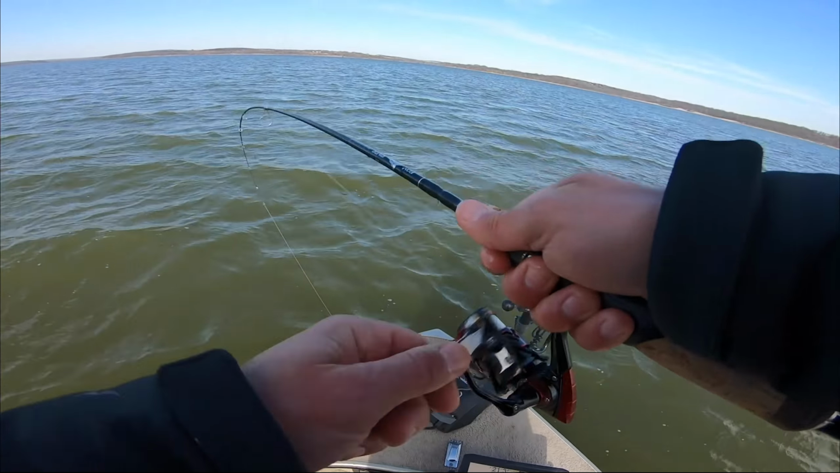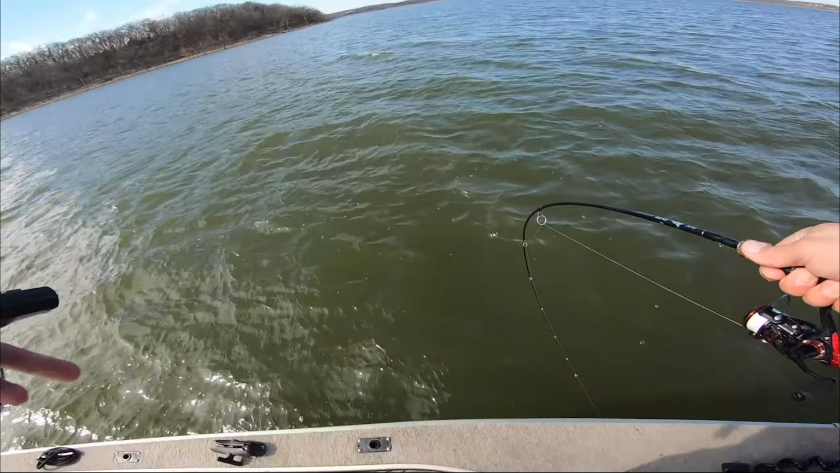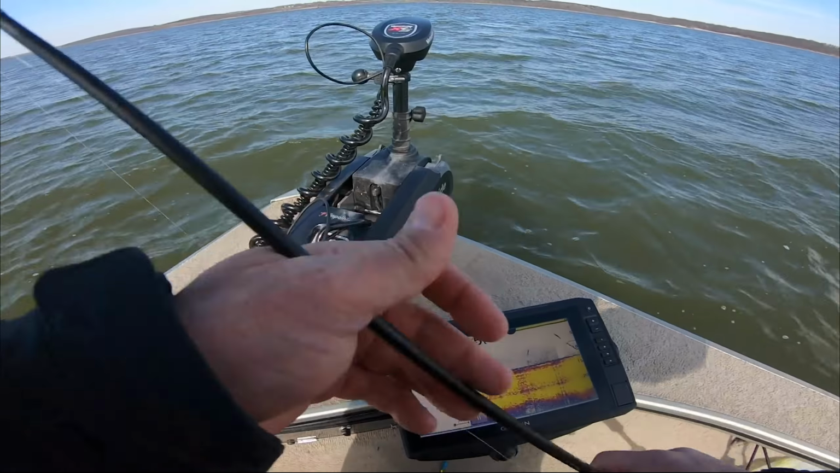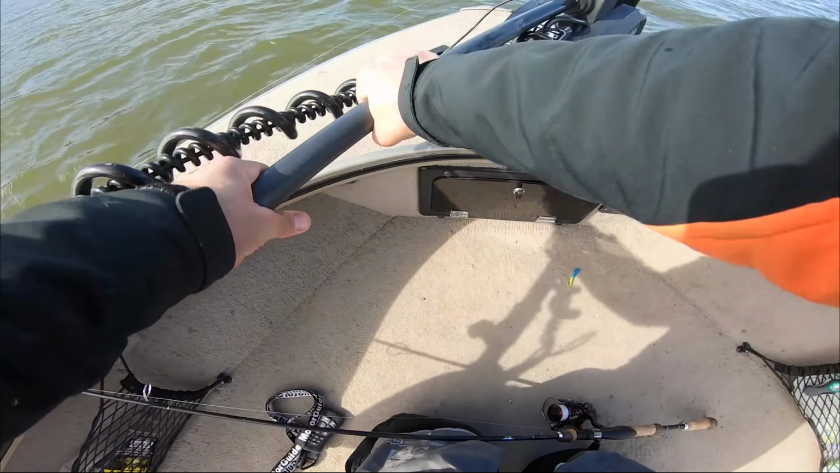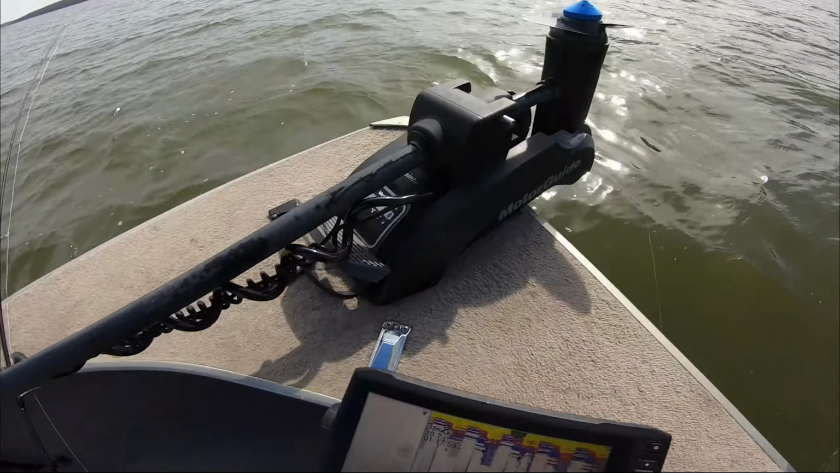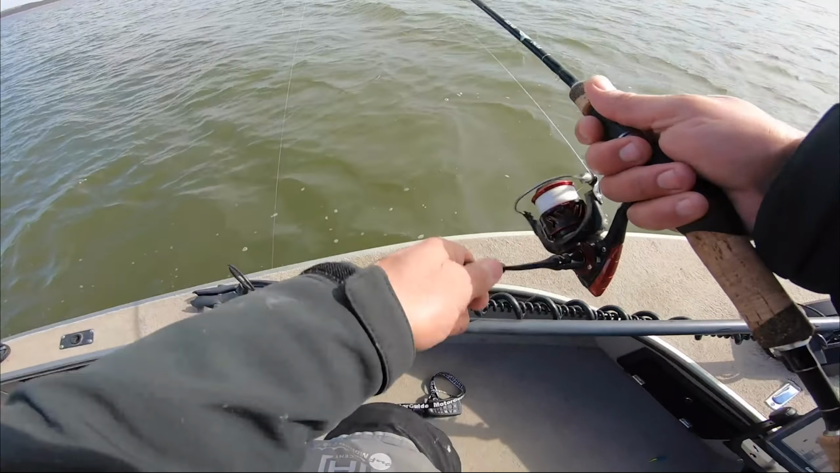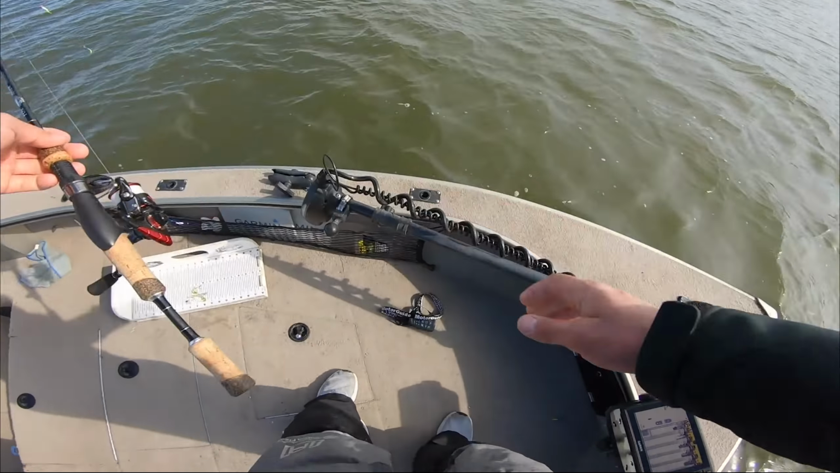Oh God, this is the one. Fuck, it's in the trolling motor. Are you kidding? Oh my God. Okay, this doesn't count against my time. This doesn't count against my time. So you want to go crappie fishing when it's windy, huh? Oh God, that is probably my least favorite thing ever in this entire world, is getting line wrapped in the trolling motor, especially when there's fish on.